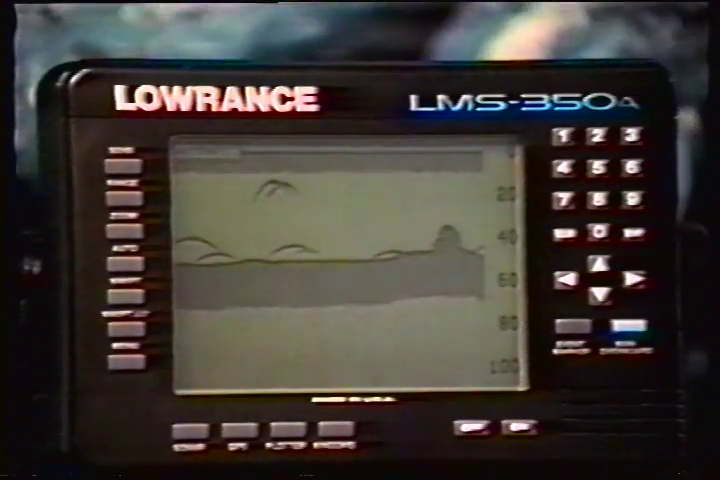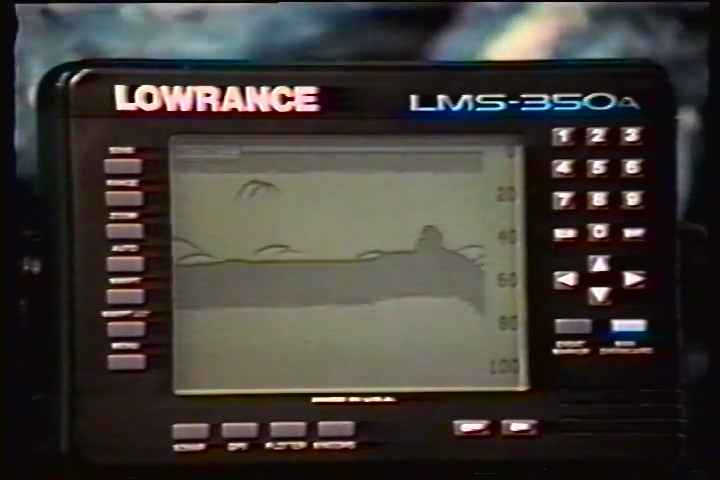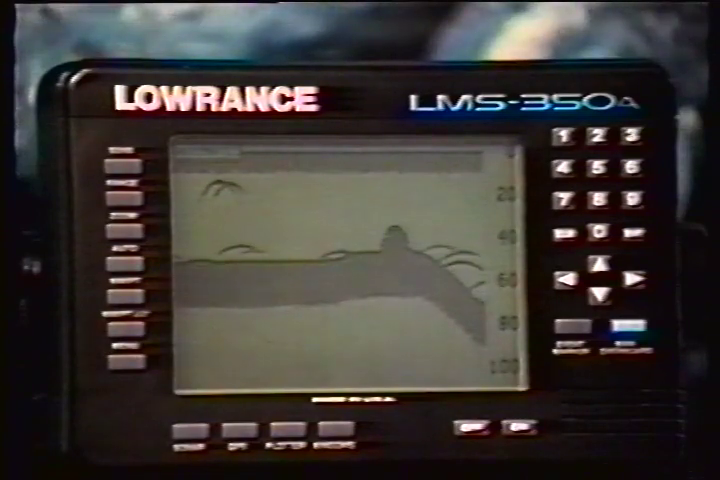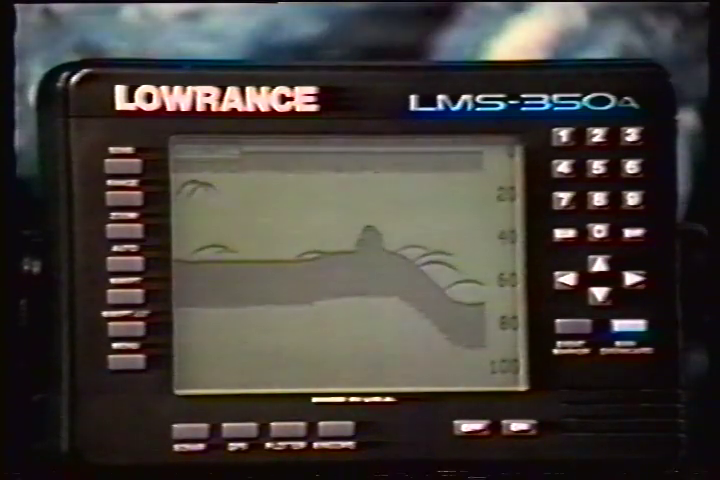Gray line is adjustable. Since gray line shows the difference between strong and weak signals, adjusting the sensitivity may require a different gray line level also. The level chosen by the LMS350A at power on is usually adequate for most conditions. Experiment with your unit to find the gray line setting that's best for you.